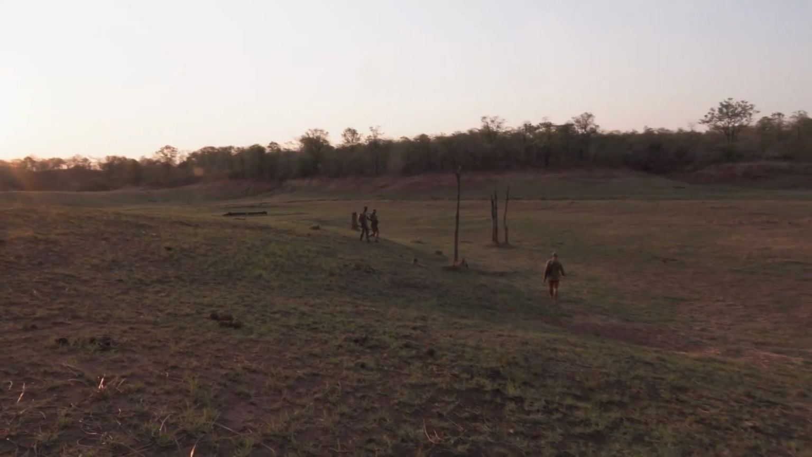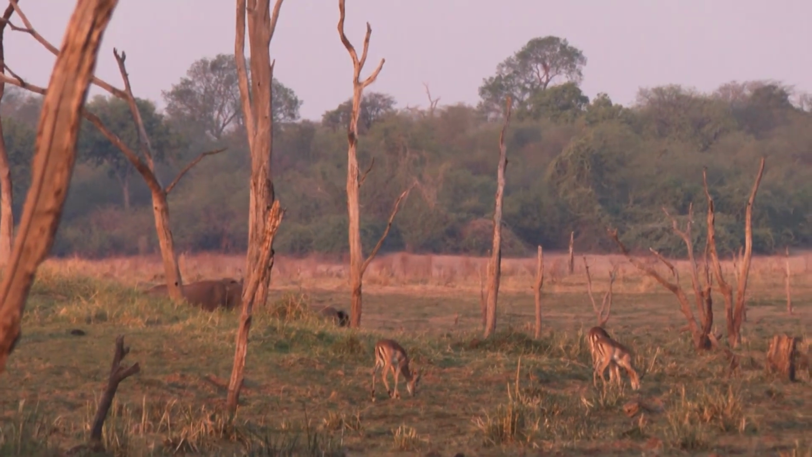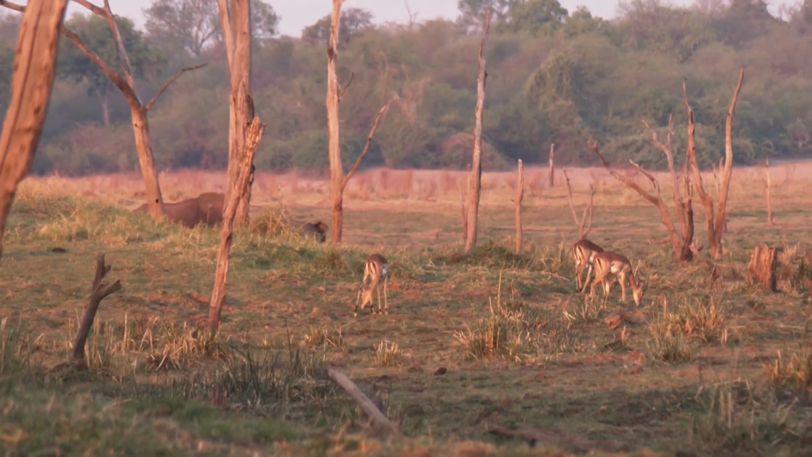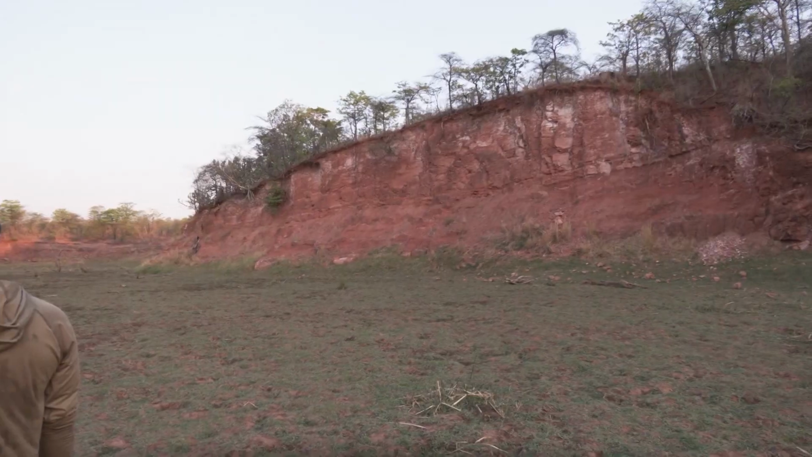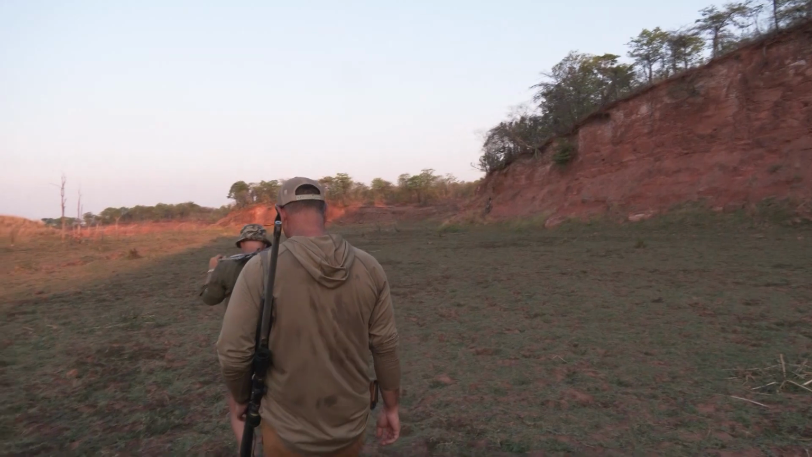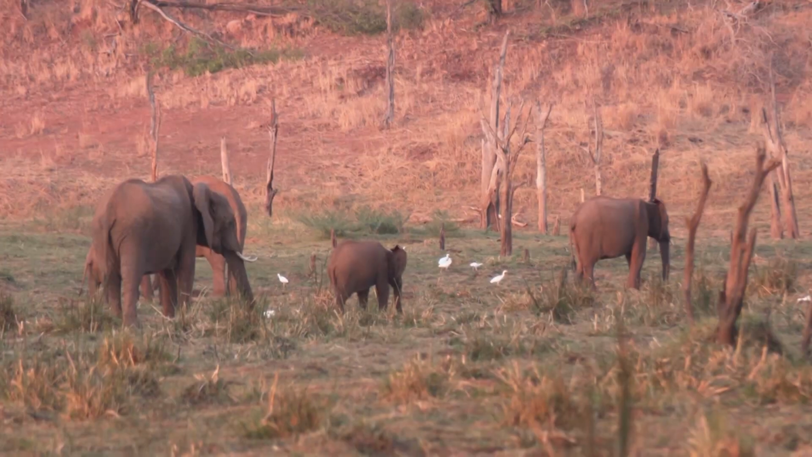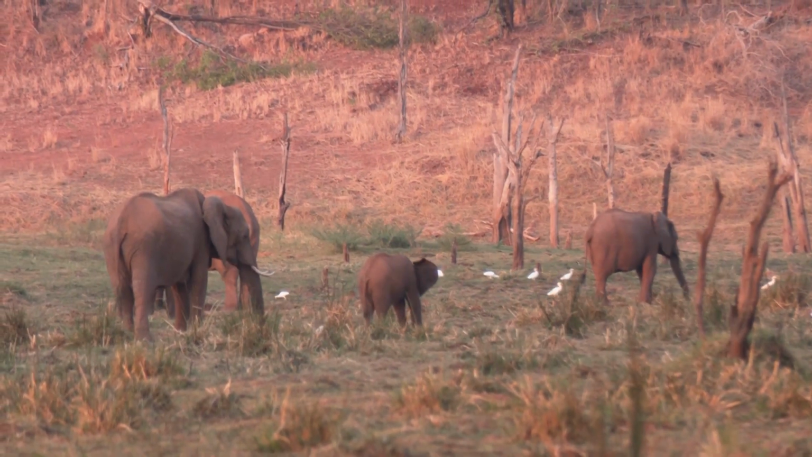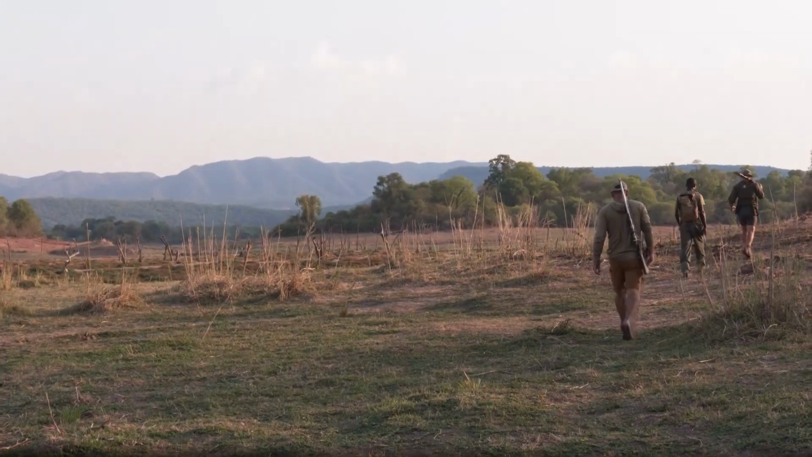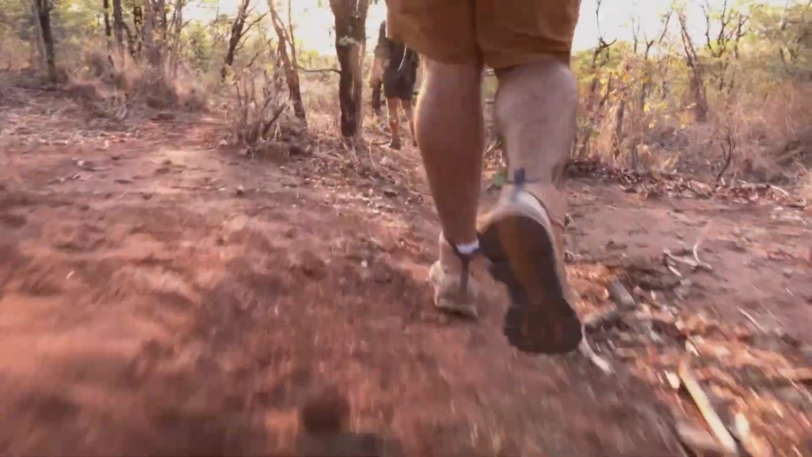Folks, as the sun sets on the last day of the safari, we have one more trophy we're looking for. It's a waterbuck, also known as a dumukwa, isn't it? Yes. So we are going to try and get a dumukwa on the last evening. Wish us luck. Maybe the hunting gods will give us something just to top it all off. It's been epic so far. Let's see how it ends.